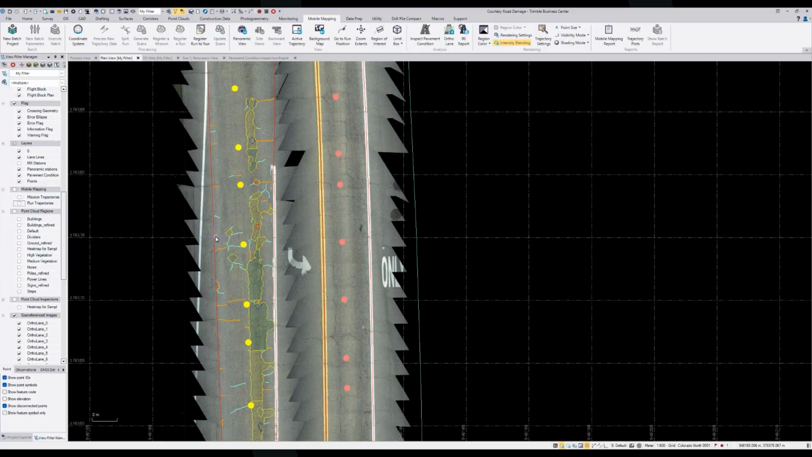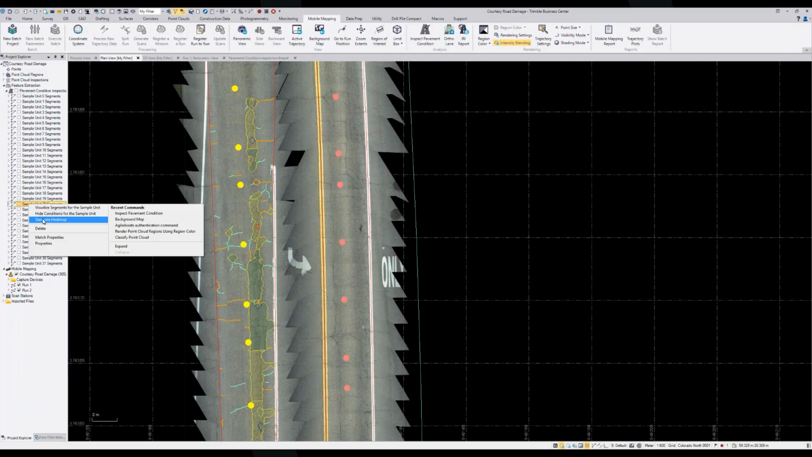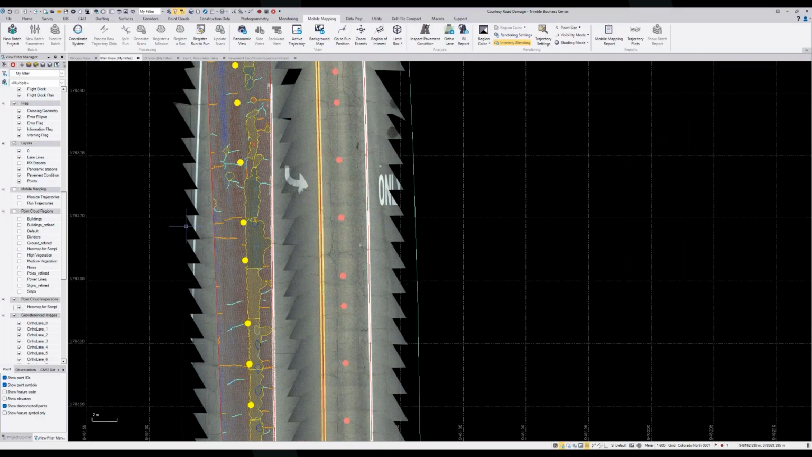The next step that I would usually use in taking a look at things would be going to the sample unit, and you can generate a heat map. Christina mentioned how the deformation-based defects are really comparing to this ideal road surface. So the heat map can be generated to highlight what was really being analyzed as far as deformation-based defects.